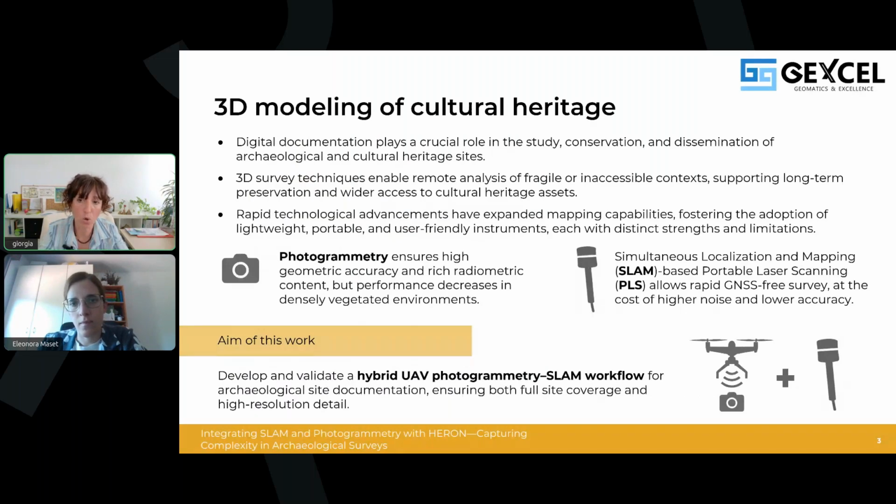So today's goal is to show how UAV photogrammetry combined with SLAM-based laser scanning can help create accurate and comprehensive 3D models. I had the chance to get an overview of this fantastic project in Ancona. And what I really appreciate is that Eleonora has shown not only what has been done but, most importantly, why and how. So I thought, why not offer this opportunity to everyone as well?